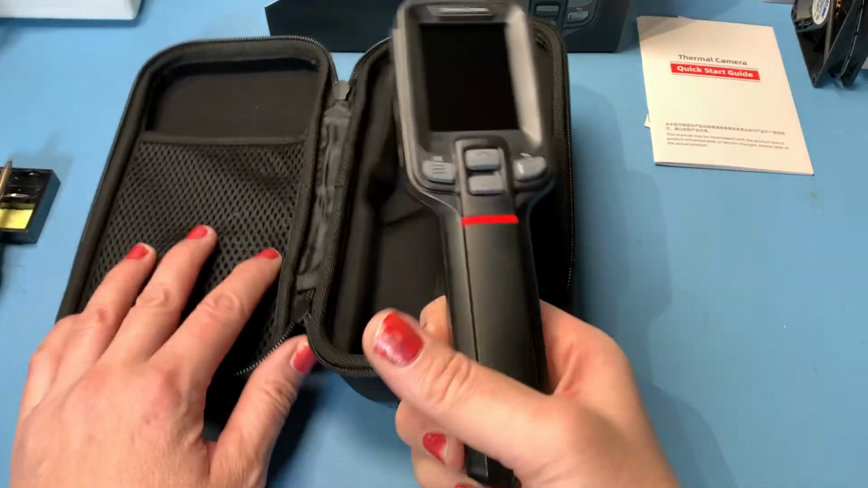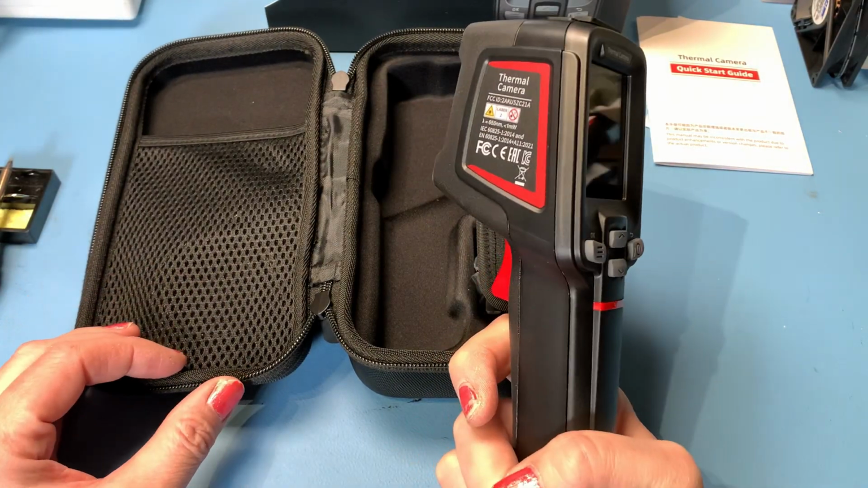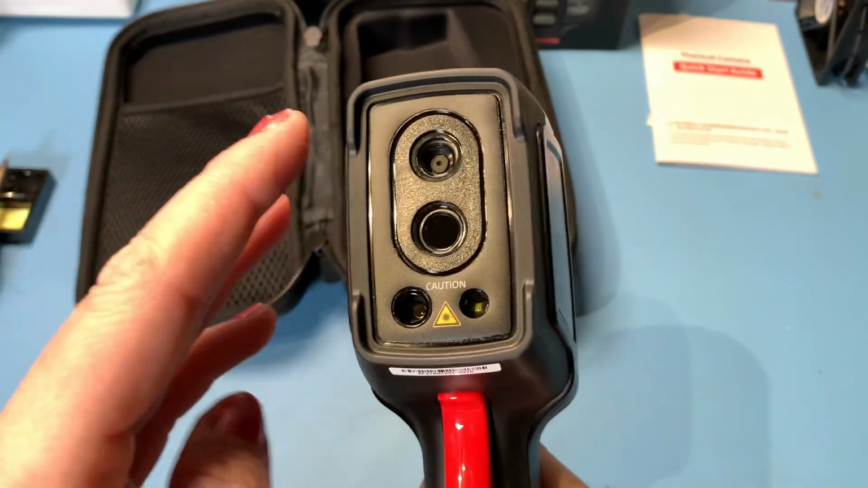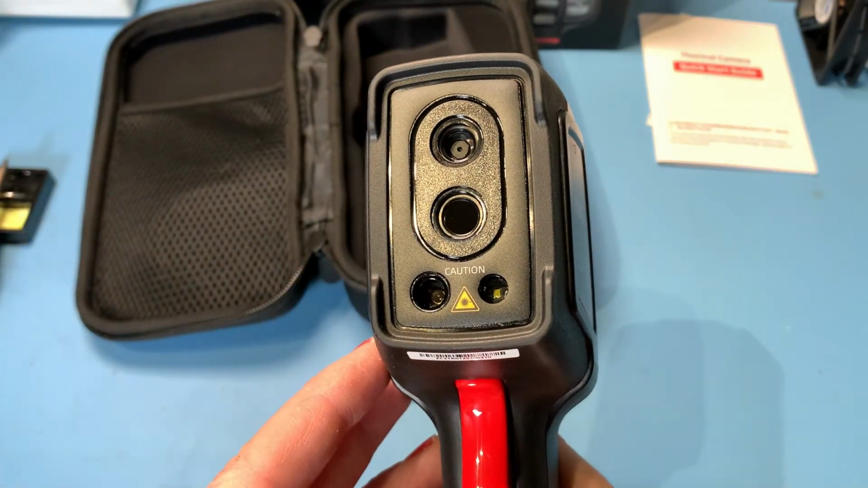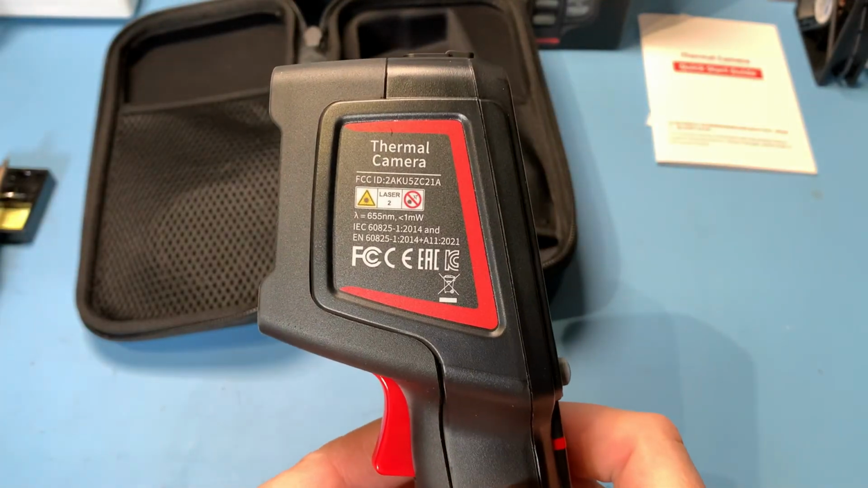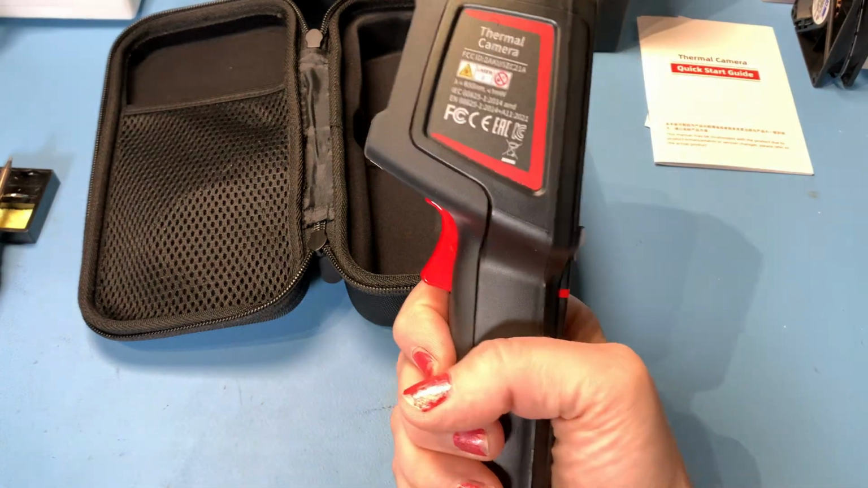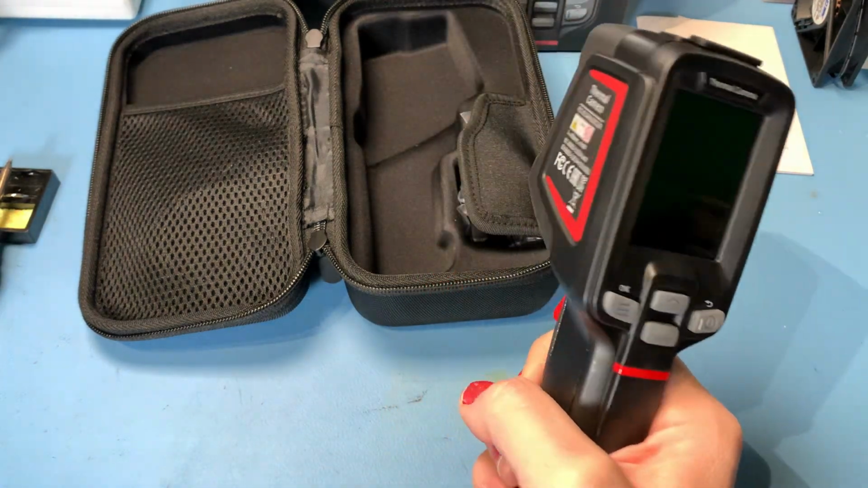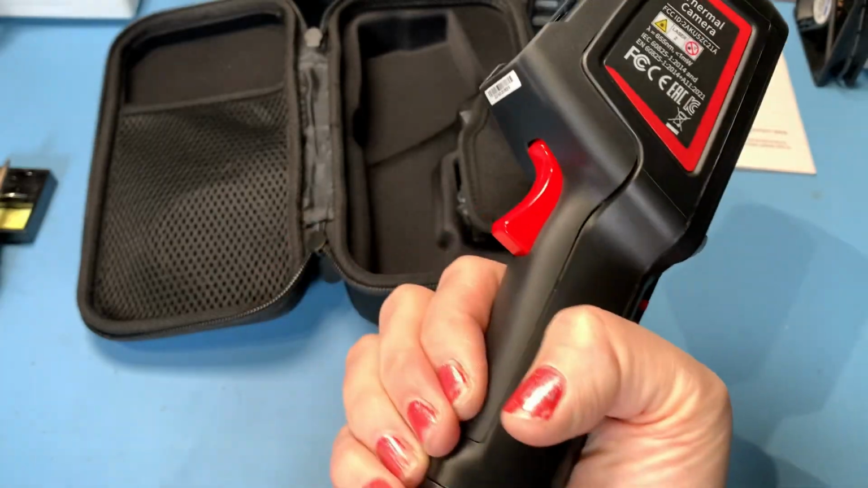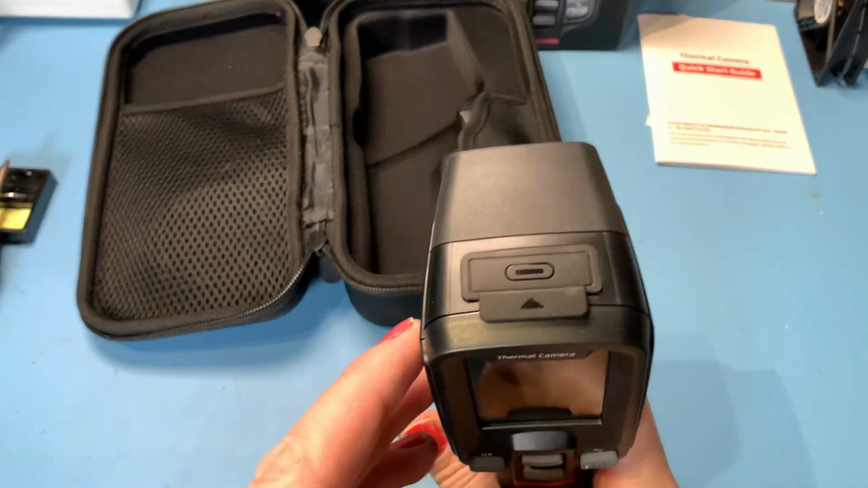Right, so here we go. So this is the KTI-W02 Pro. Now, Kaiweets have said that this gives a superior image sharpness compared to other cameras with a similar resolution, so we're going to check that out. It looks very nice. It's a nice weight. It sits quite nicely in the hand. You've got a tripod mount on the bottom there. Trigger there. We've got 4 buttons on the front.